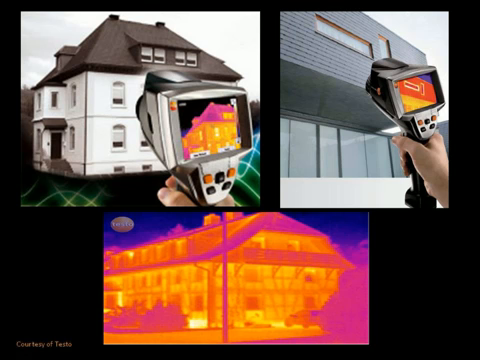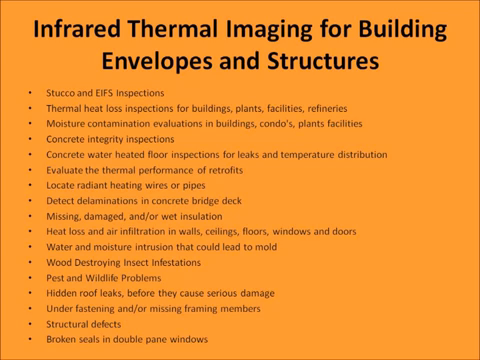Here we see a representation of a handheld thermal imaging camera in use to evaluate two building exteriors. Below is a thermogram that is produced by a thermal imaging camera. Infrared thermal imaging for building envelopes and structures can be used for stucco and EIFS, or exterior insulated finished system inspections, thermal heat loss inspections for buildings, plants, facilities, and refineries, moisture contamination evaluations in buildings, condos, plants, and facilities,